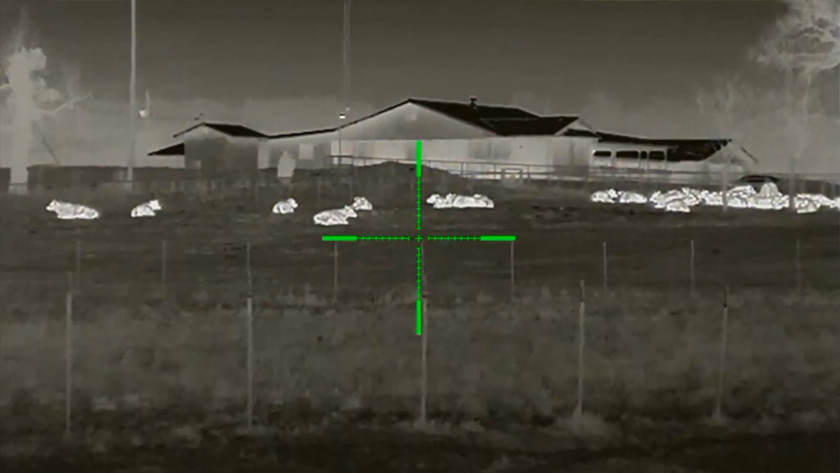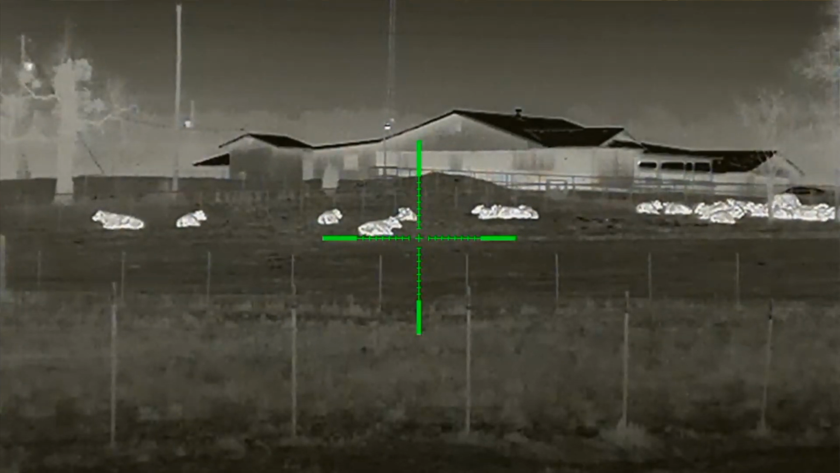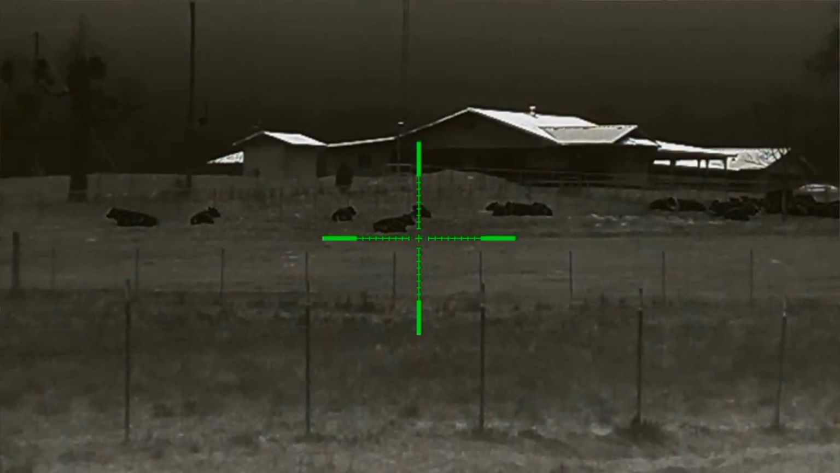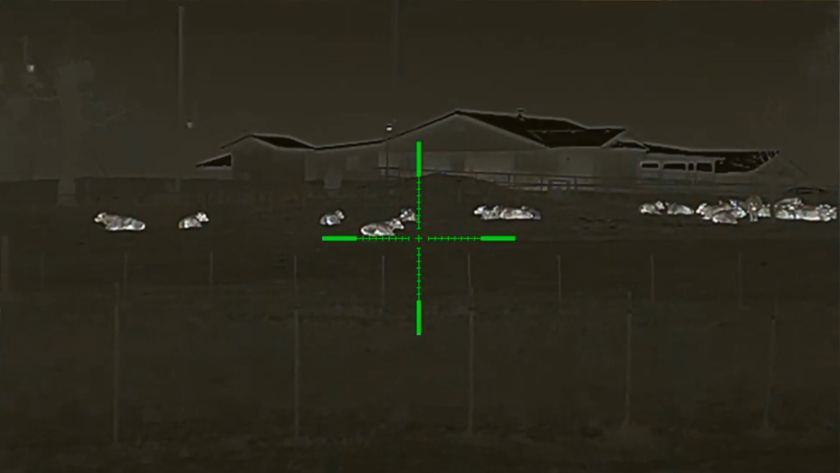They're saying, the factory is saying, it's 6 hours of runtime. I don't want to overstate the longevity of this battery, but I tested it myself, and I got over 8 hours of runtime on this battery. But it is a rechargeable and completely removable battery pack that goes into the scope, and we'll talk about that more in the functionality stage of the review.